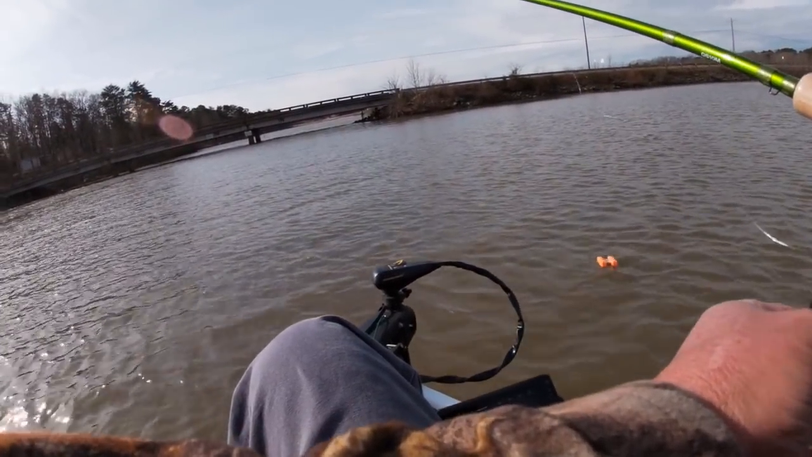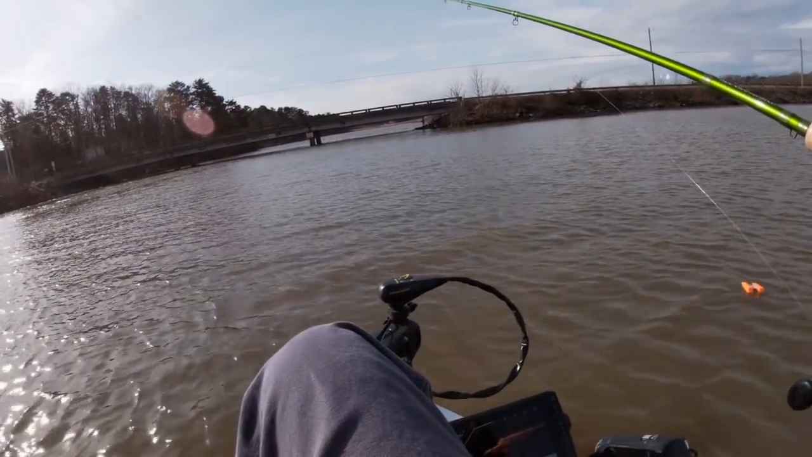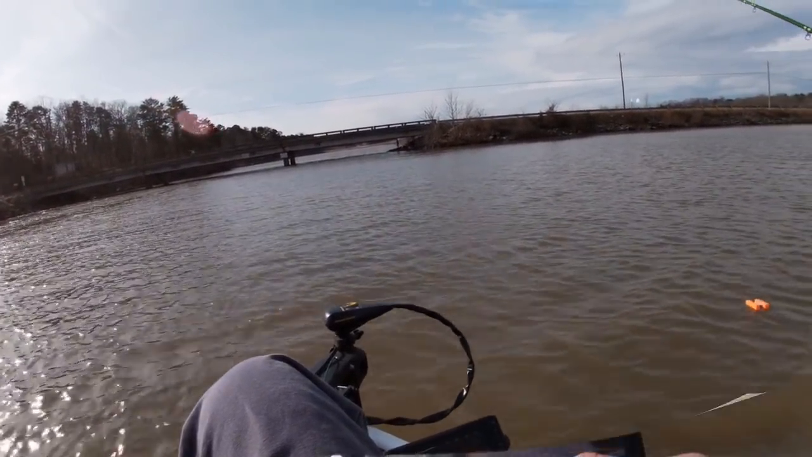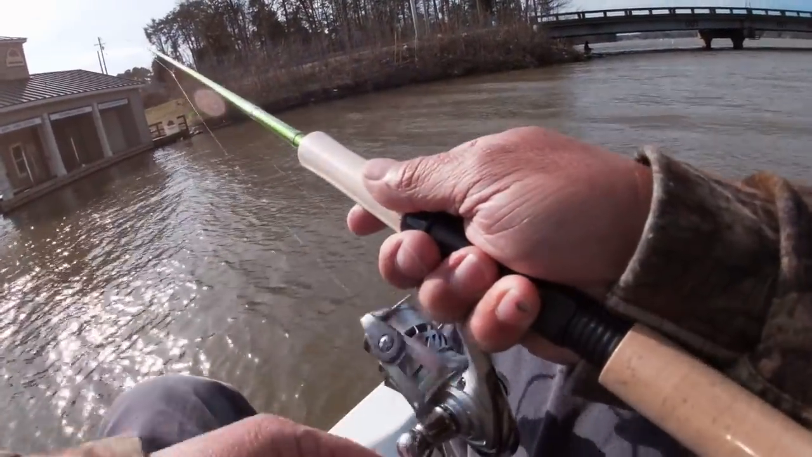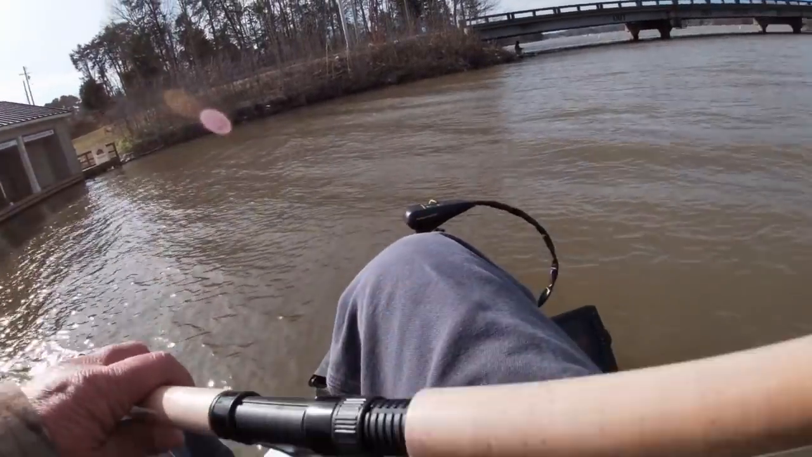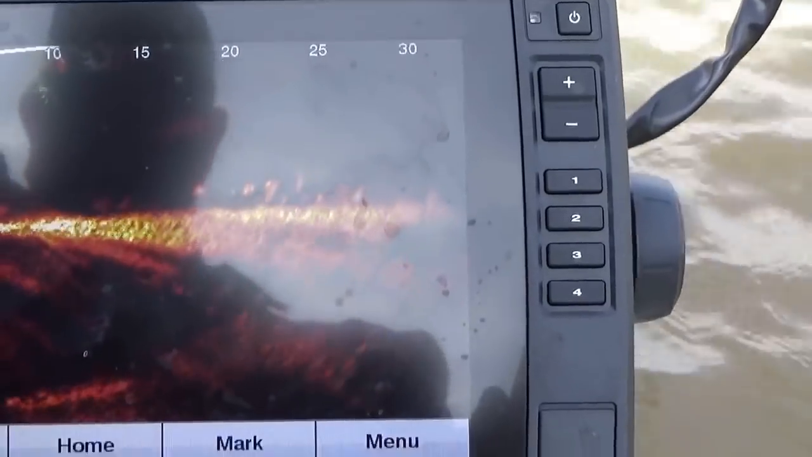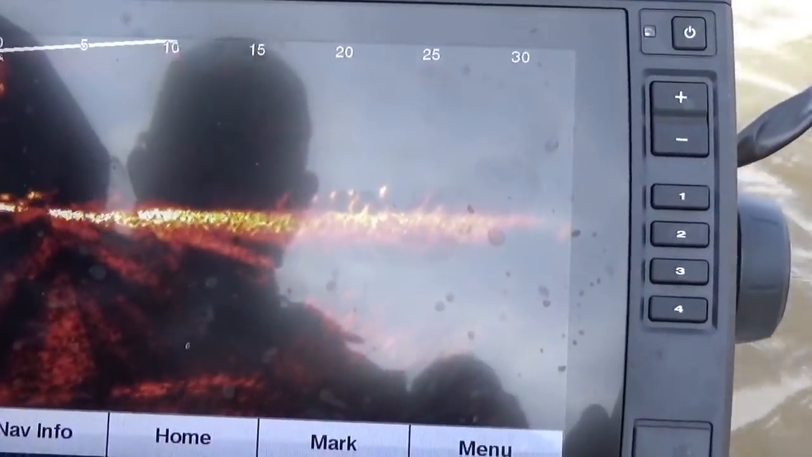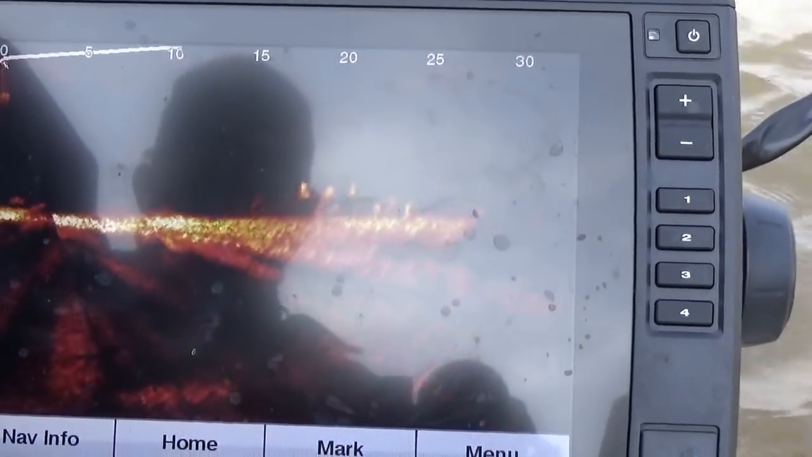They're right off the bottom. Here's a bunch of crappie right here in front of us. They're coming up about 15 feet.